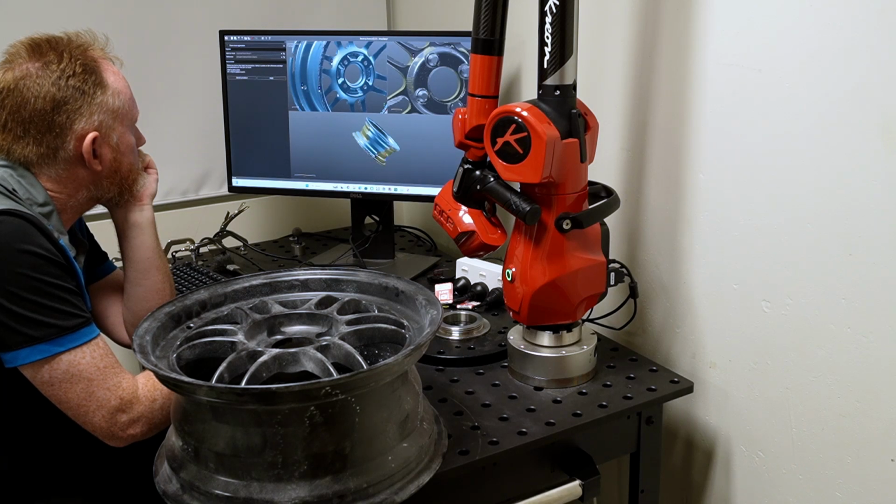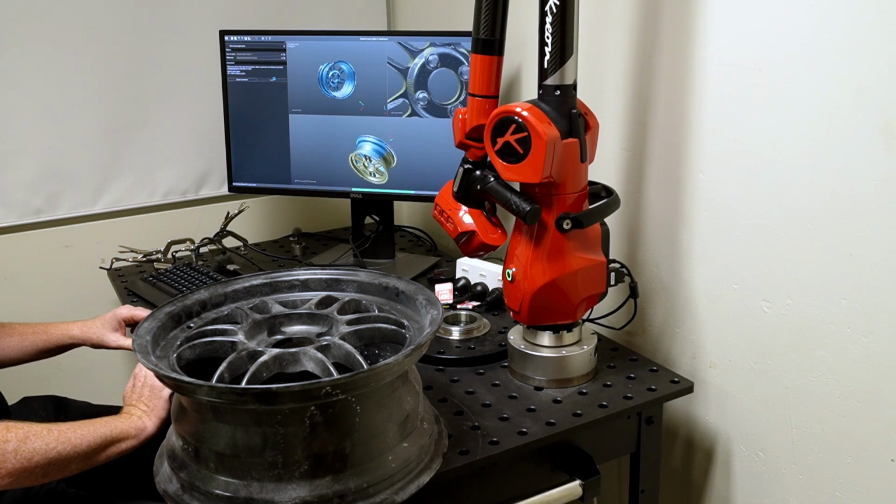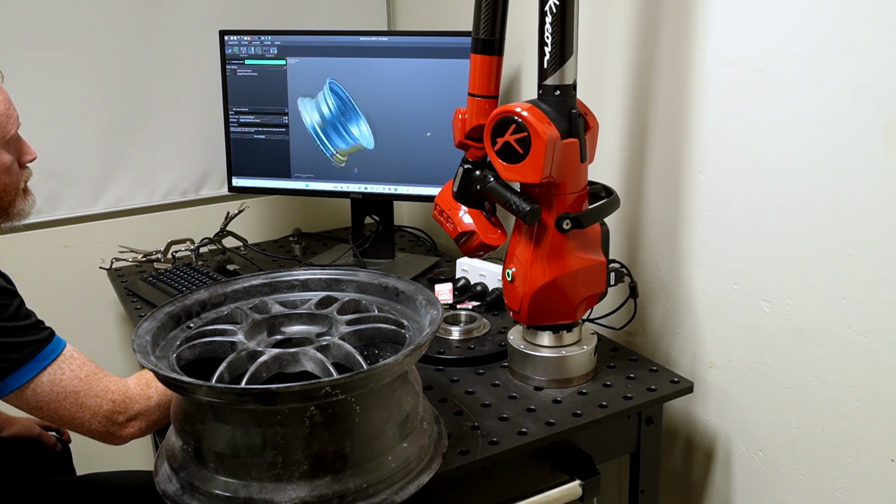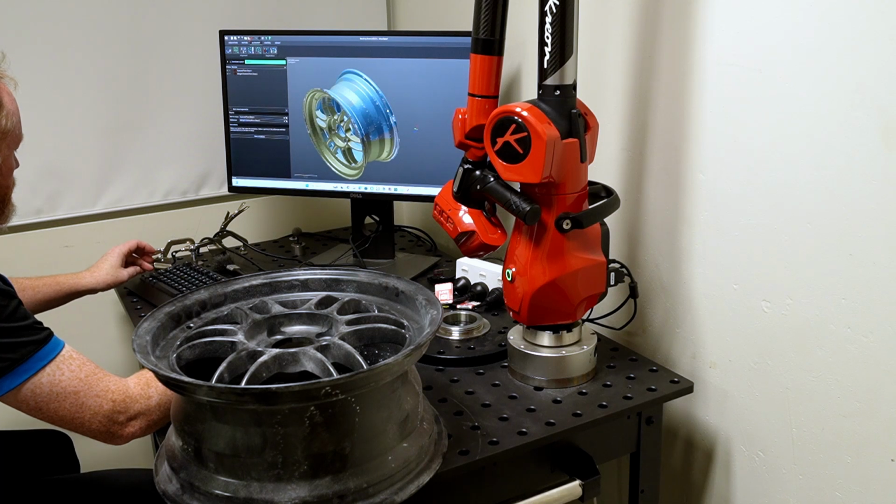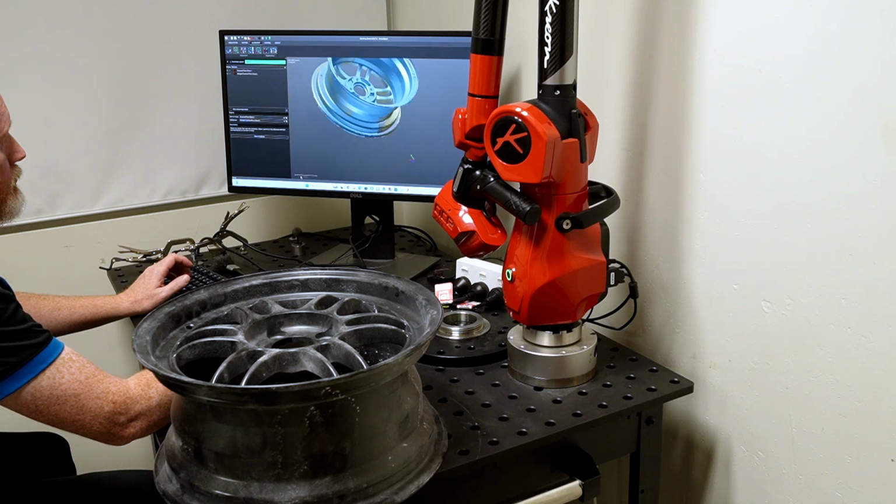Now, because I knew that I was going to take this scan into CAD and really just use it as a reference, I wasn't too worried about getting absolutely every part of the wheel completely covered. I did make sure that I had a few of the spokes very well scanned from multiple directions and try to avoid gaps on all of the spokes so that I would have that information when I went to model it.